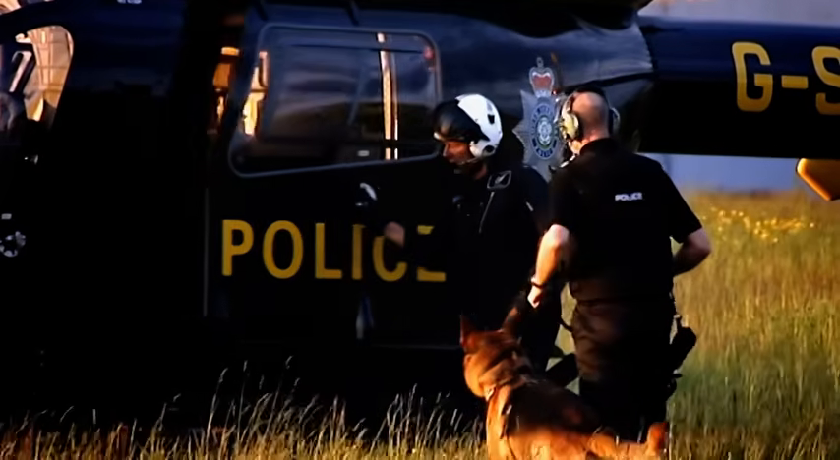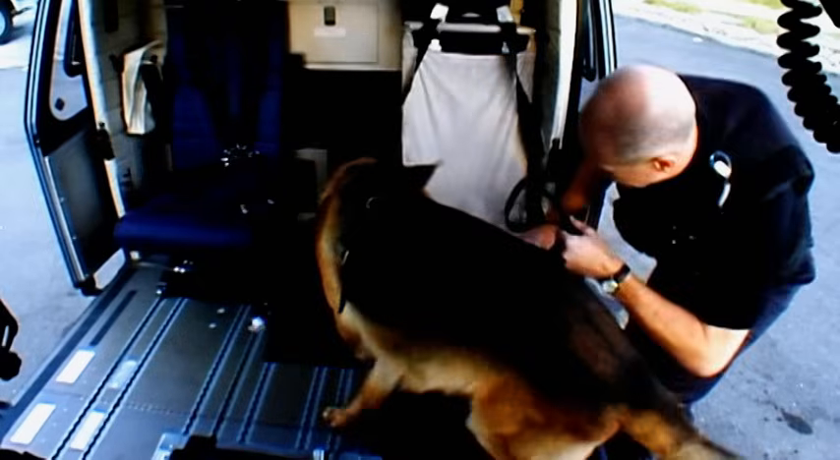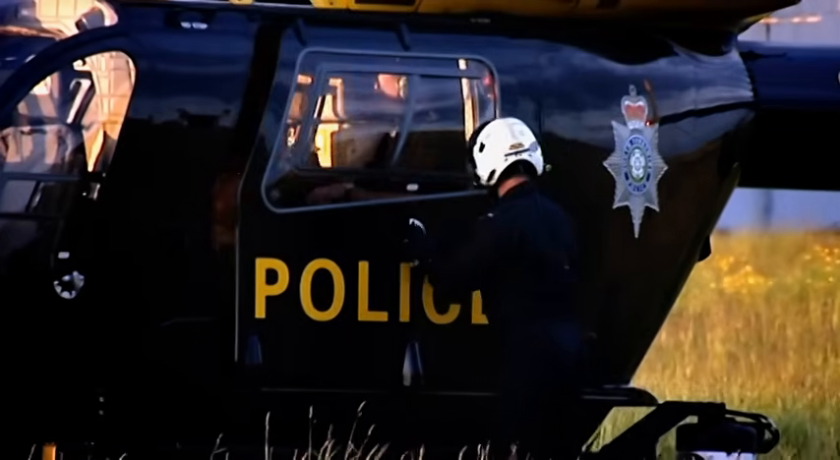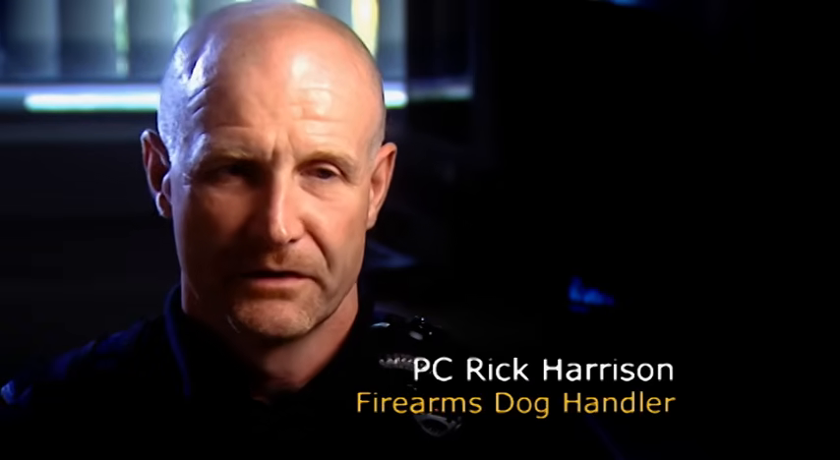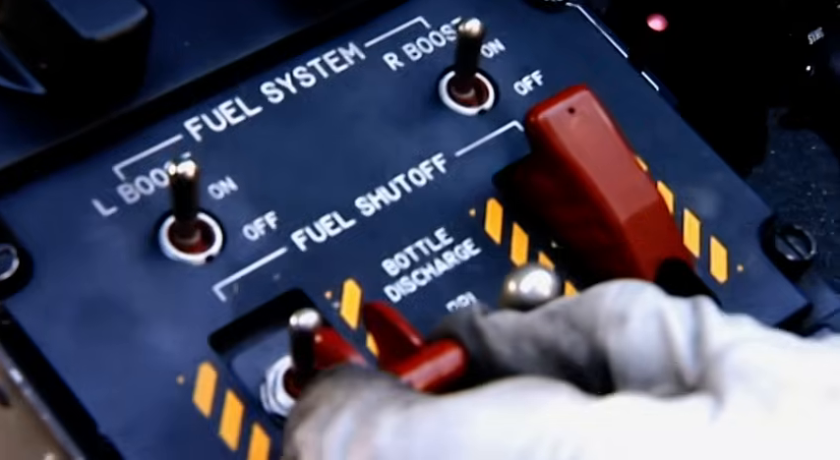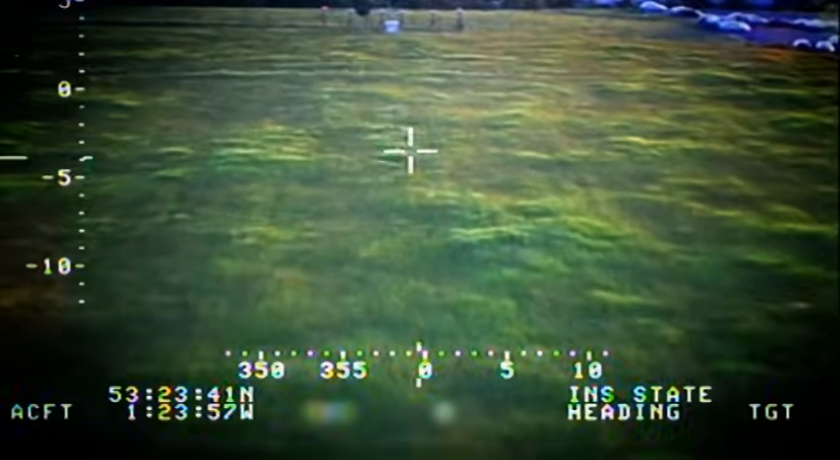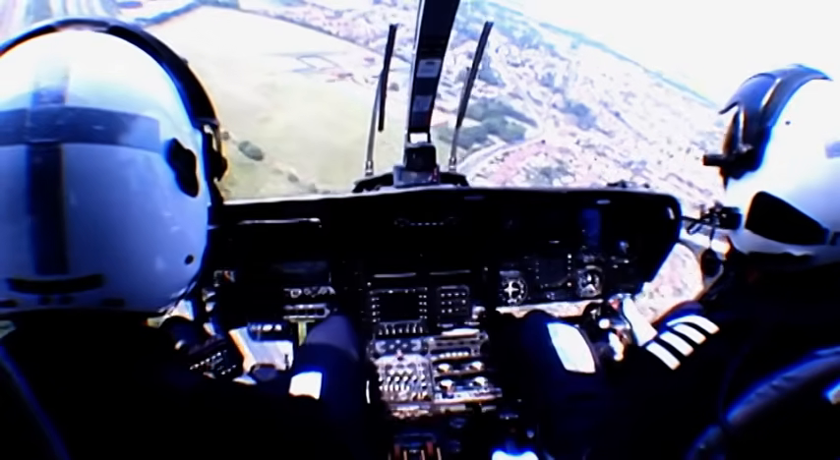This evening we want to go through practice deploying to an area where we're going to have a simulated suspect who Max is then going to track. Max has flown in the helicopter quite a few times. In fact, when this force took on the new helicopter, Max was the first dog to fly in it. I think he's now tagged as Air Dog Max. We'll go for a couple of gentle circuits first. Have a look at our landing.